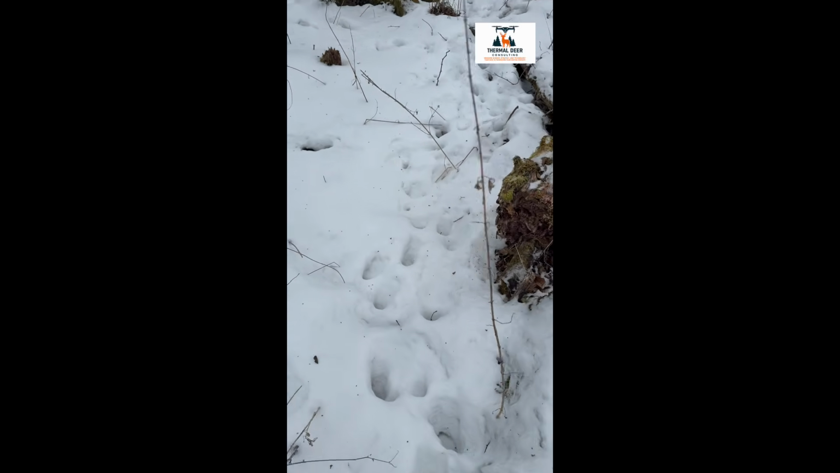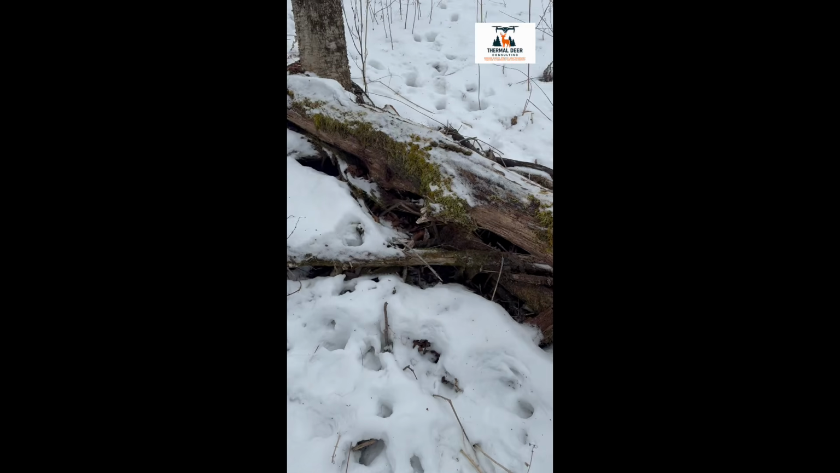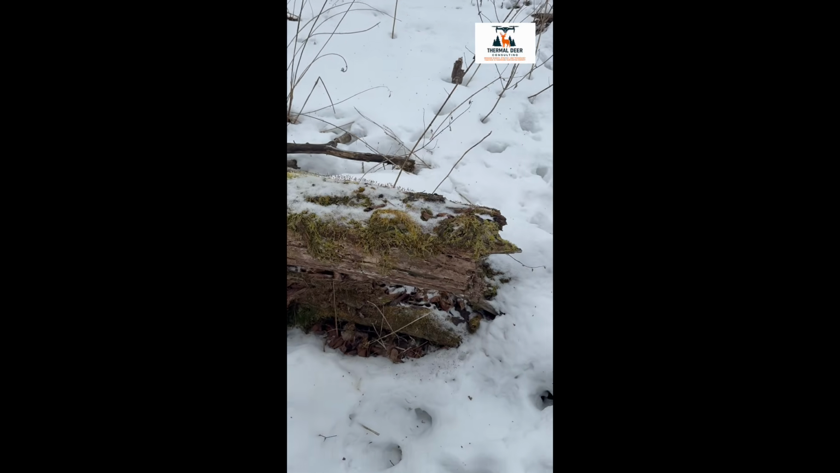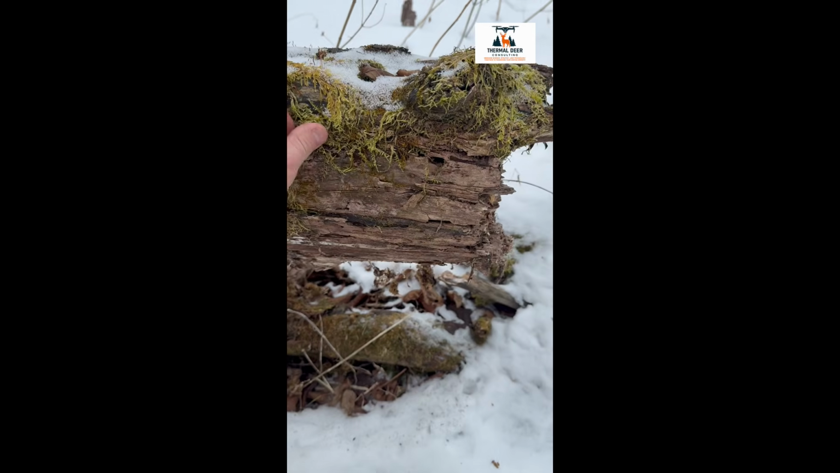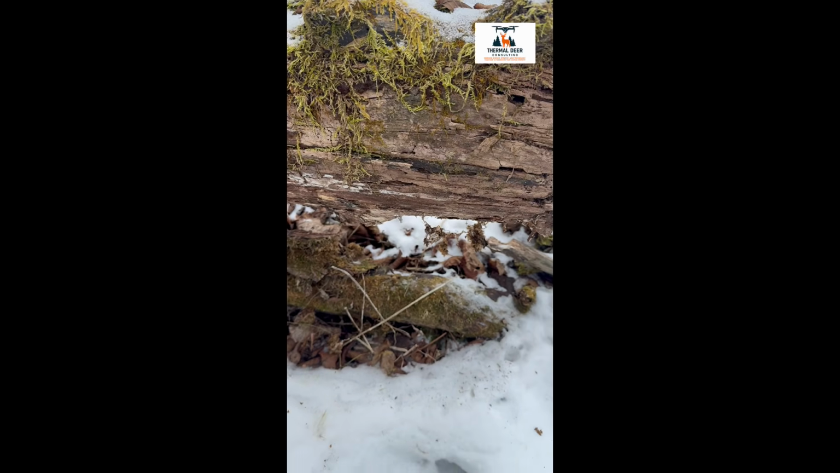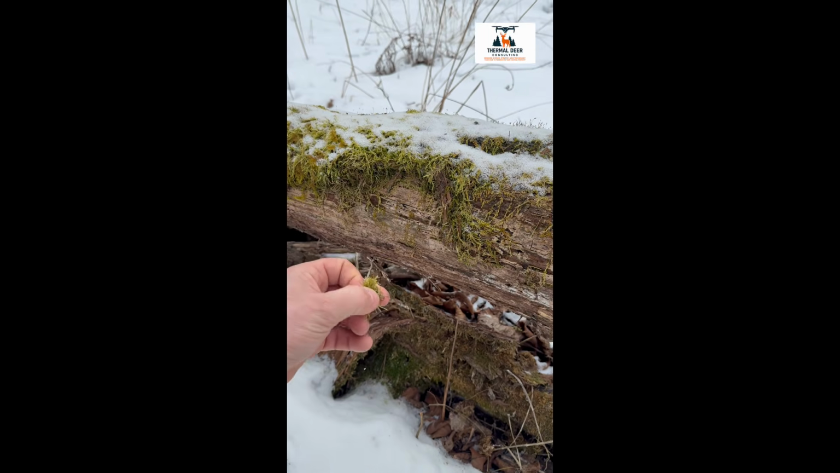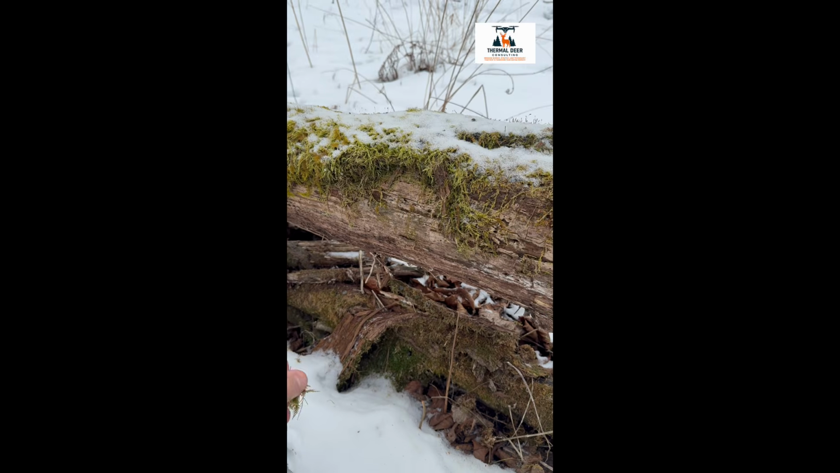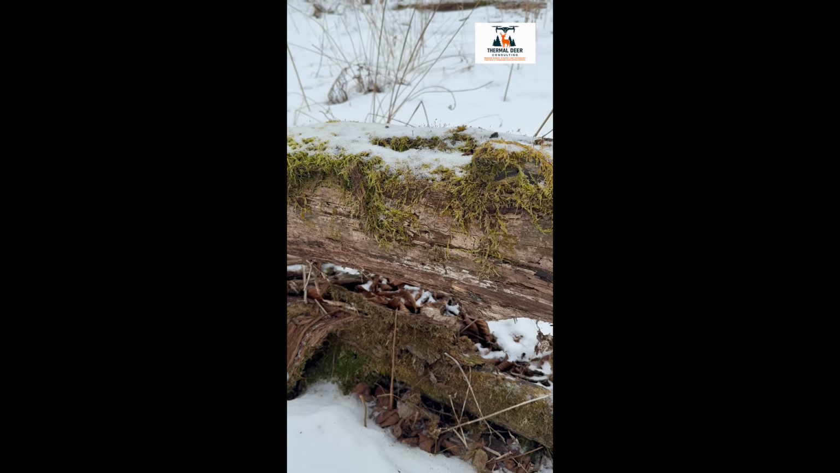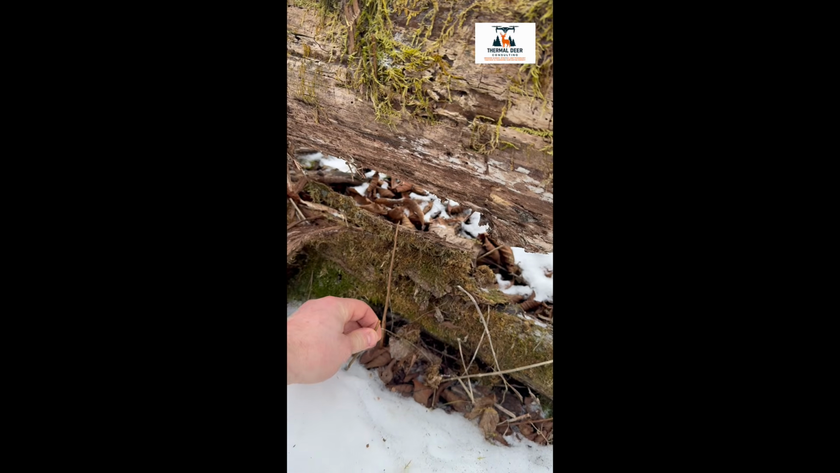Just because evidence of deer use is subtle doesn't mean this area wasn't critical to the survival of deer. When we actually zoom in and examine the food source, there are no obvious signs of browse. There's no torn vegetation, no shredded plants, but the moss is here. And if we didn't have the thermal drone footage, there would be no clear indication that deer were feeding here at all. But winter survivability for white-tailed deer is all about the details.